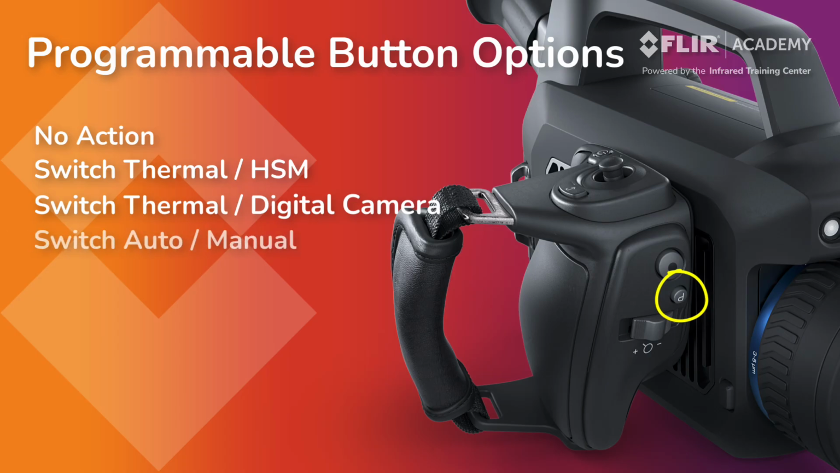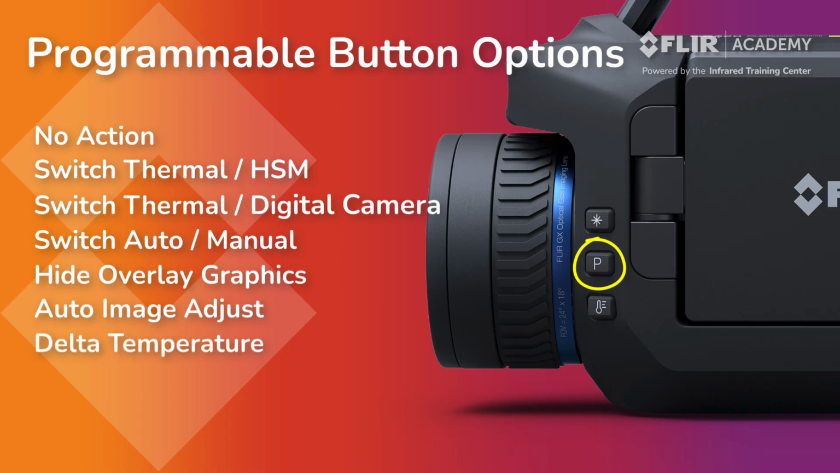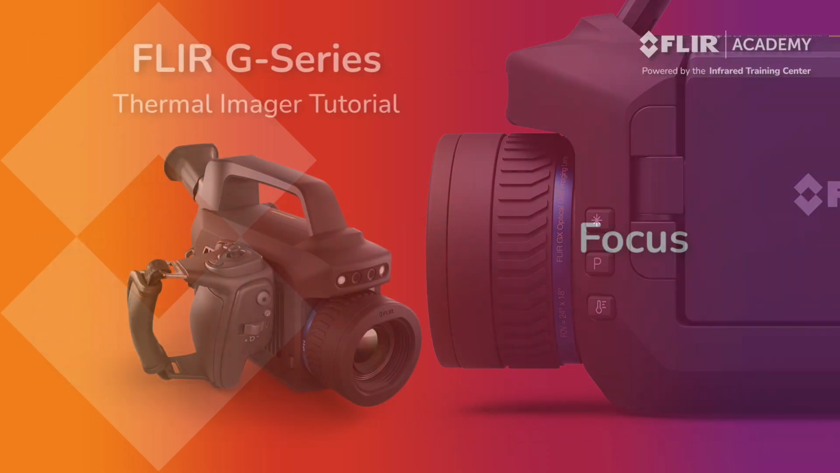And switch auto manual temperature scale toggles your settings between manual and automatic adjustment modes, which allows you to adjust the contrast and brightness of the thermal image. We'll discuss this further when we get to thermal tuning. The second programmable button, located on the side of the camera, provides additional functions, including the capability to hide the overlay graphics, auto-adjust the image, switch the delta T function on or off, or run a non-uniformity correction using Calibrate. We'll discuss how to run a non-uniformity correction a bit later in this presentation.